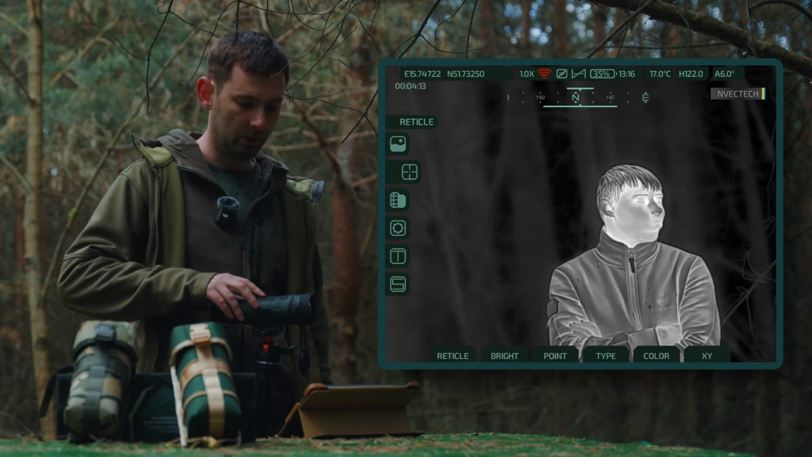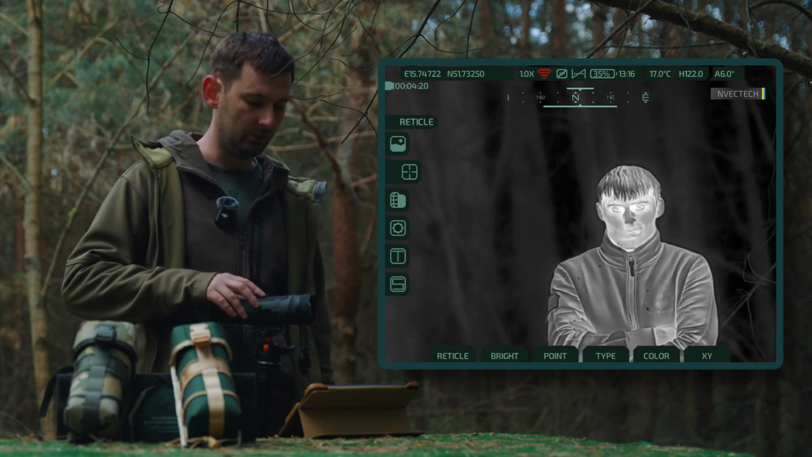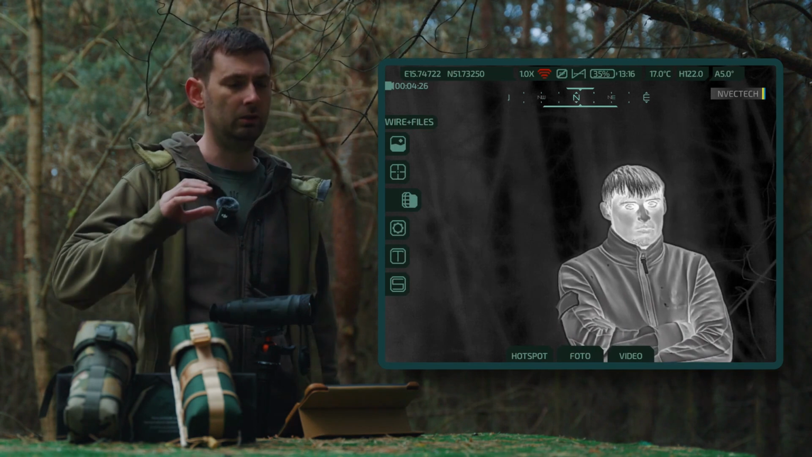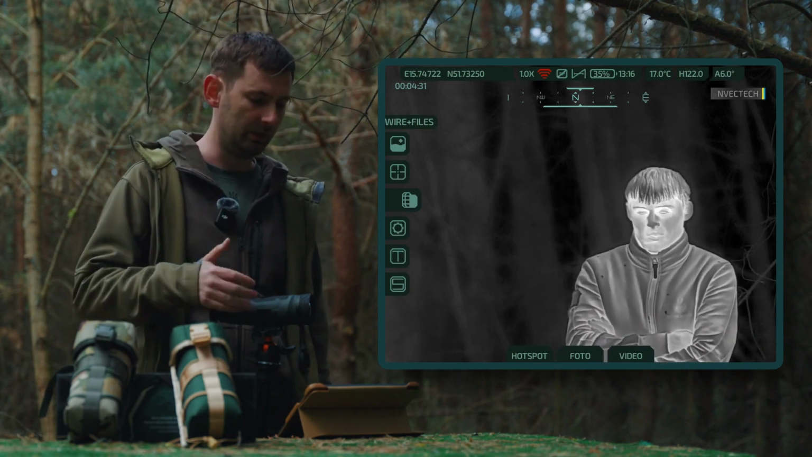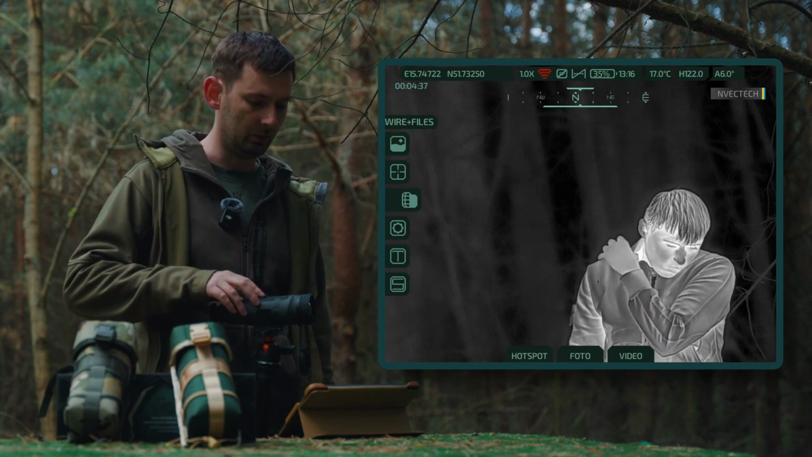Further down are the reticle options. The reticle itself, brightness, dot, type, color, and you can adjust this position. Reticles in monoculars are used simply for targeting an object to give you better orientation when performing certain tasks, but it cannot be used for weapon-related actions. It is not designed for that purpose.